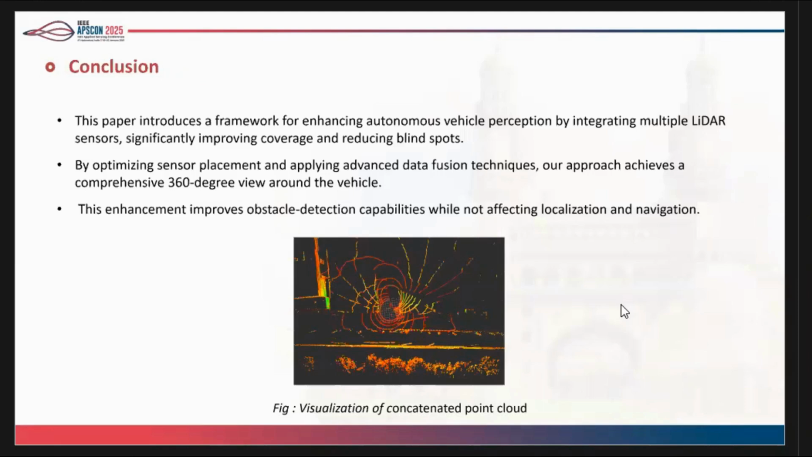So to conclude, our algorithm is a simple extrinsic calibration, which is both spatial as well as temporal. And the main problem it is solving is reducing the blind spots which naturally occur due to the sensor.